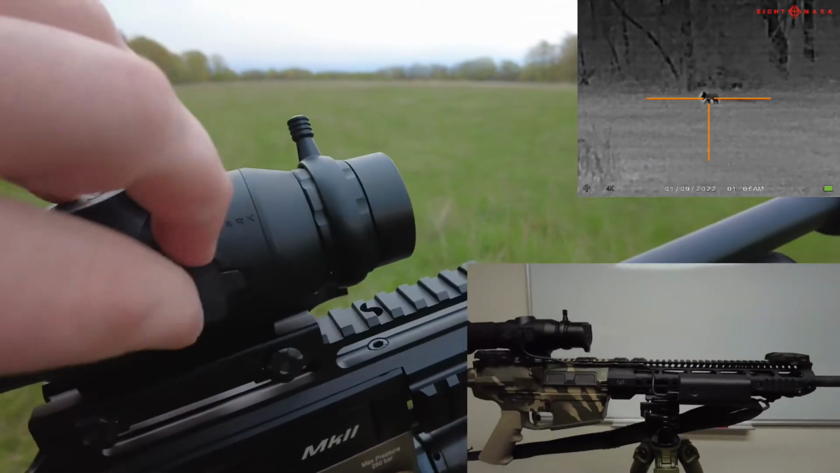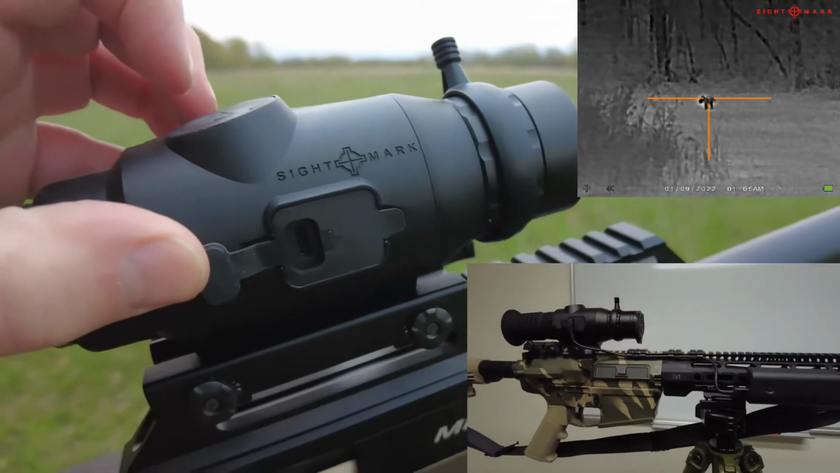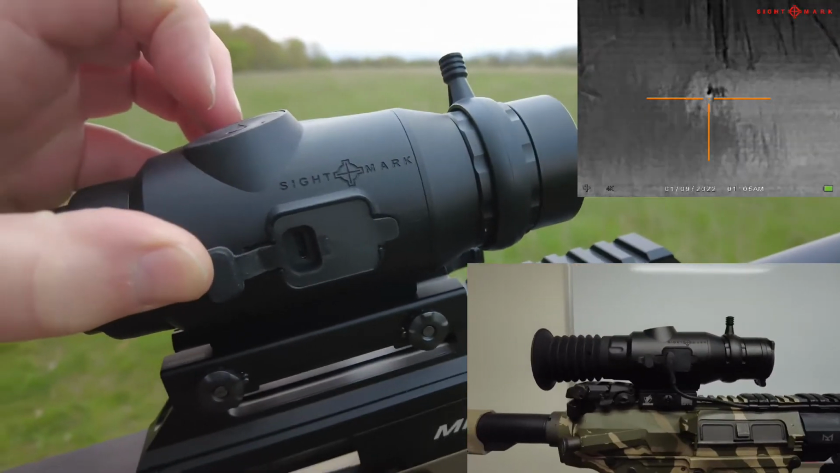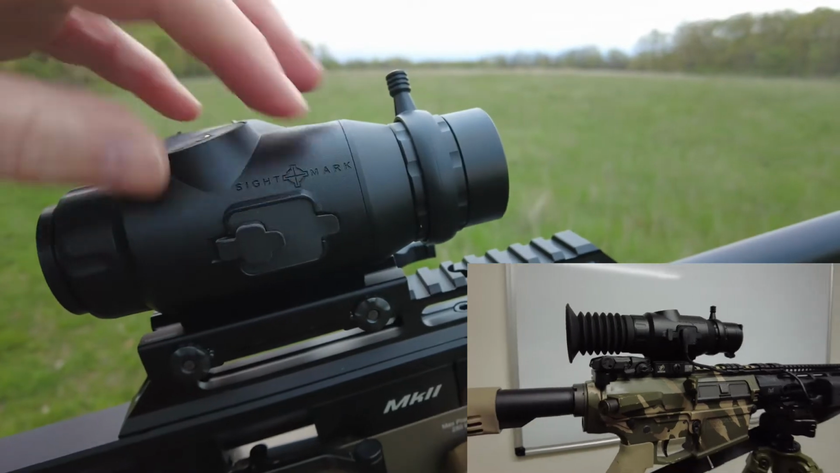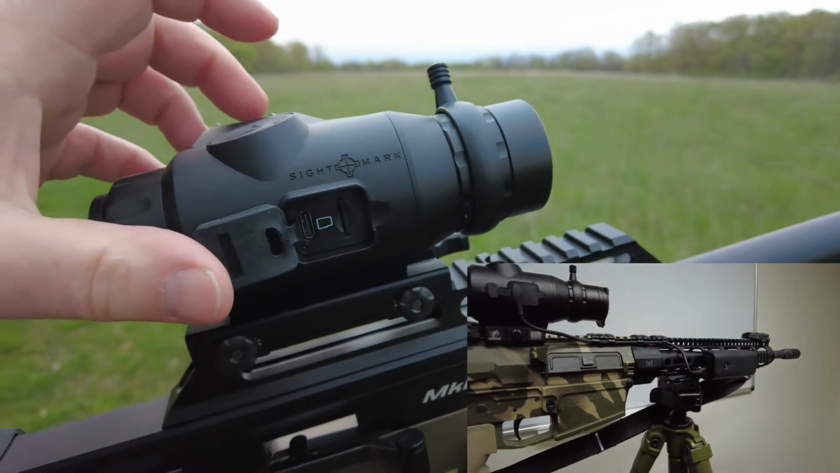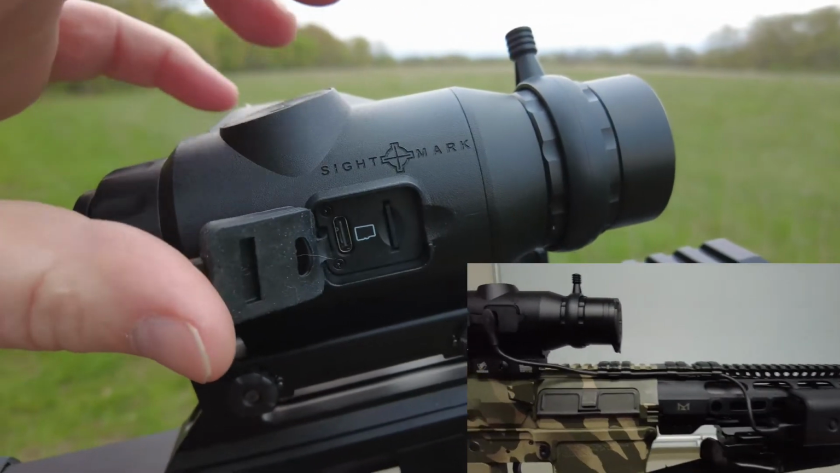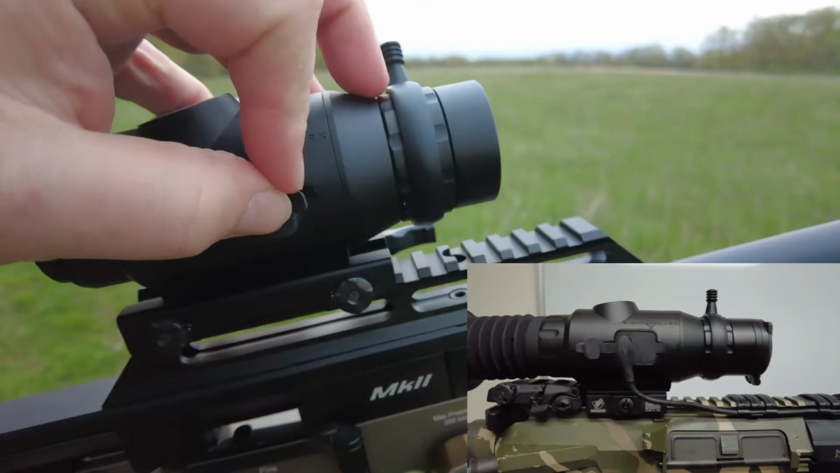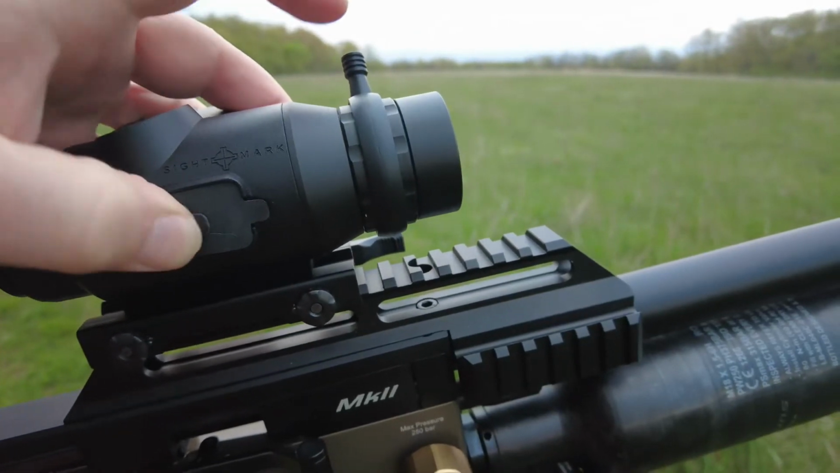So here on the side, you'll see you've got dual little windows in there. That's a USB-C input for external power. They've got a really nice external battery system for this thing. And then you also have a micro SD card port. That's for recording your videos and capturing still pictures if you prefer, but primarily video.